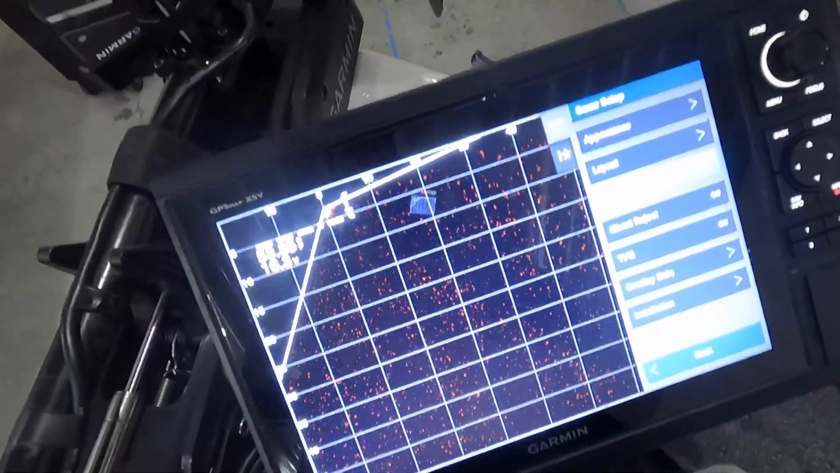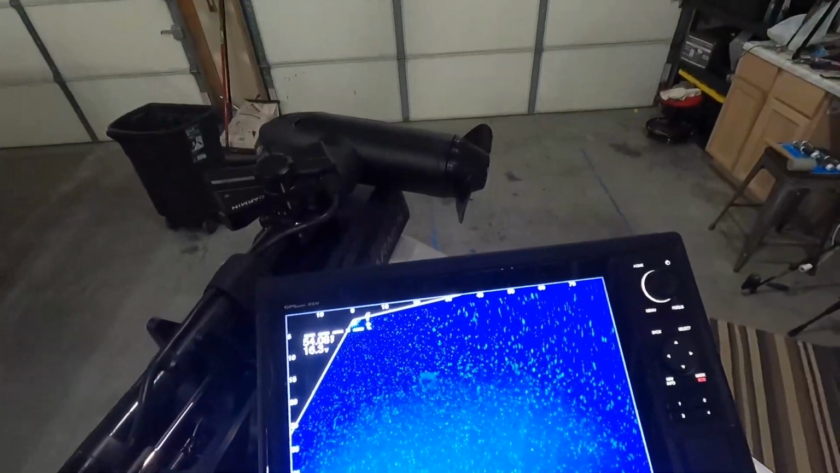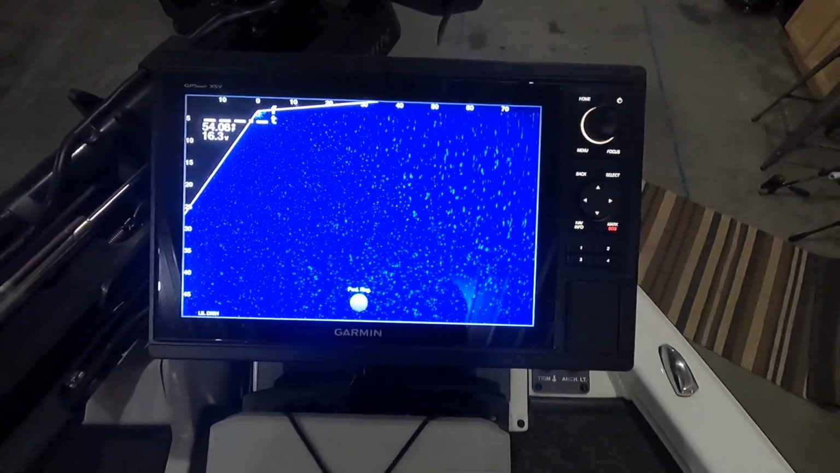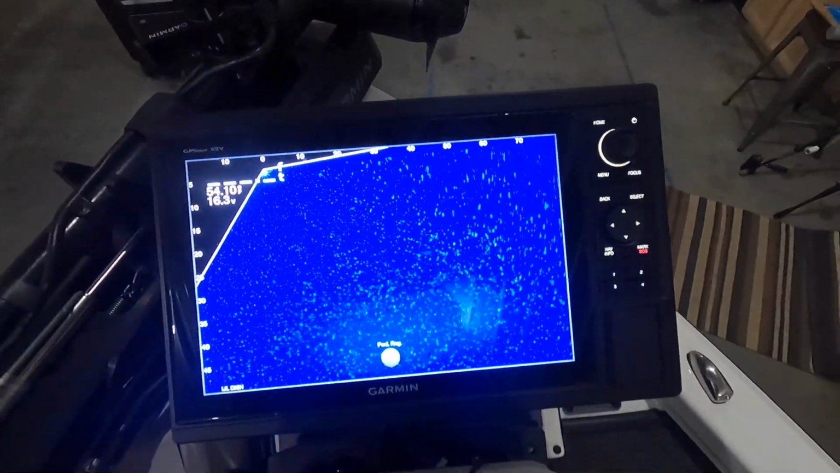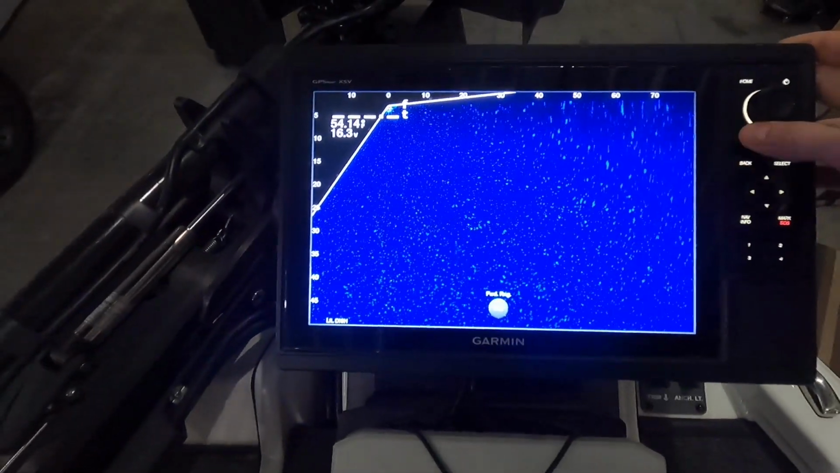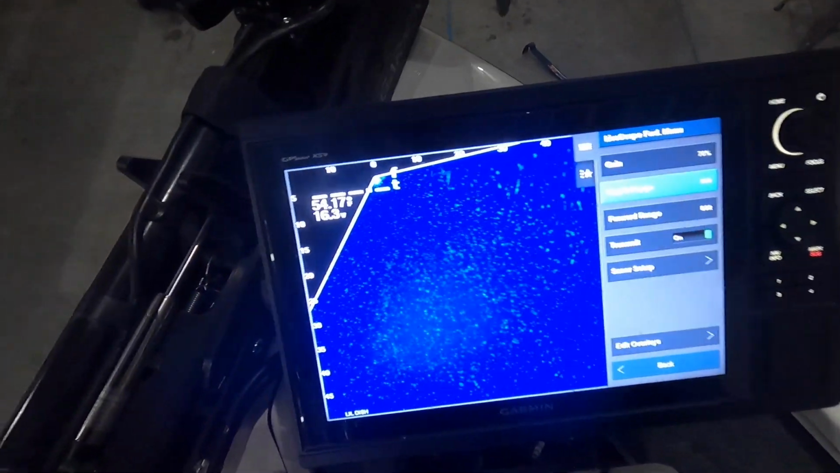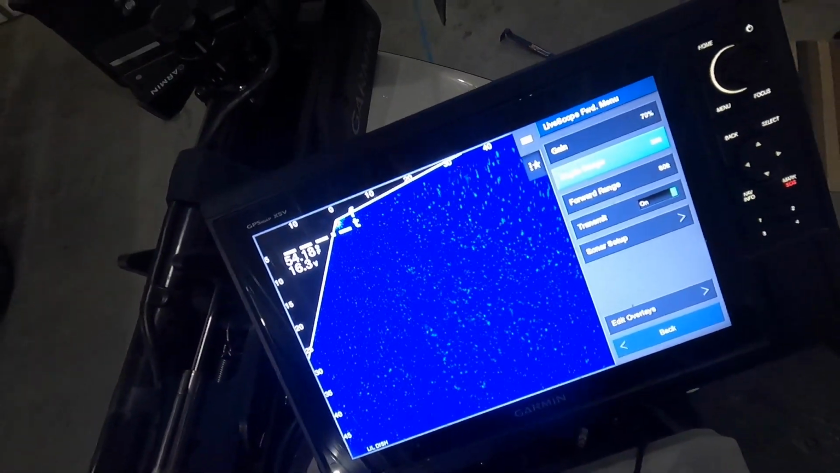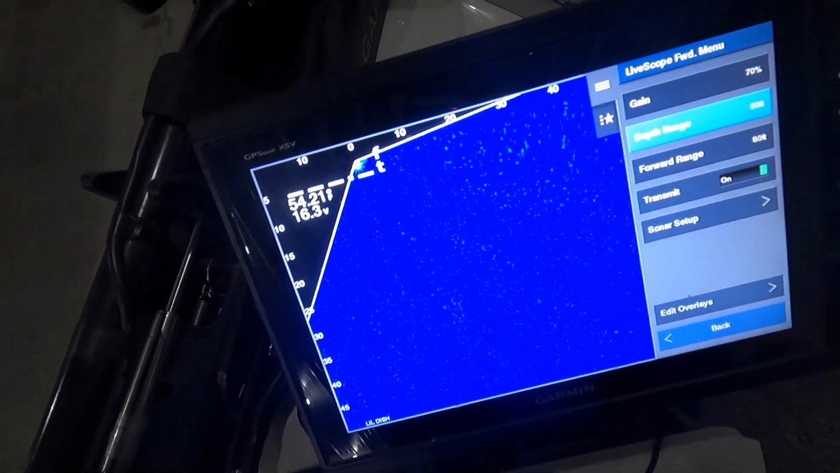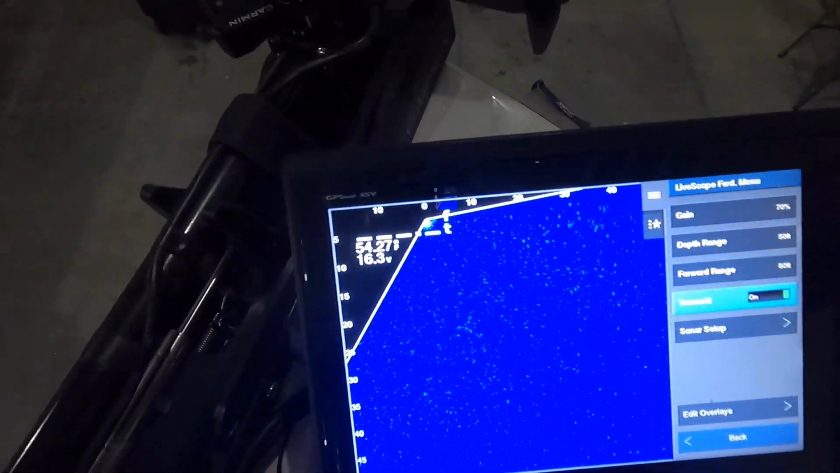And so now I'll show you guys my sunny day stuff. I'll even still use this on cloudy days. Sometimes it's just a little easier for me to pick up this stuff. And I know you're asking, why is it blue? Well, that's just because my depth range is 50 feet again. That's kind of default, though I'll change this a lot. Forward range 80 feet, sometimes 100. Then my gain's at 70%, but that also varies throughout the day a little bit.